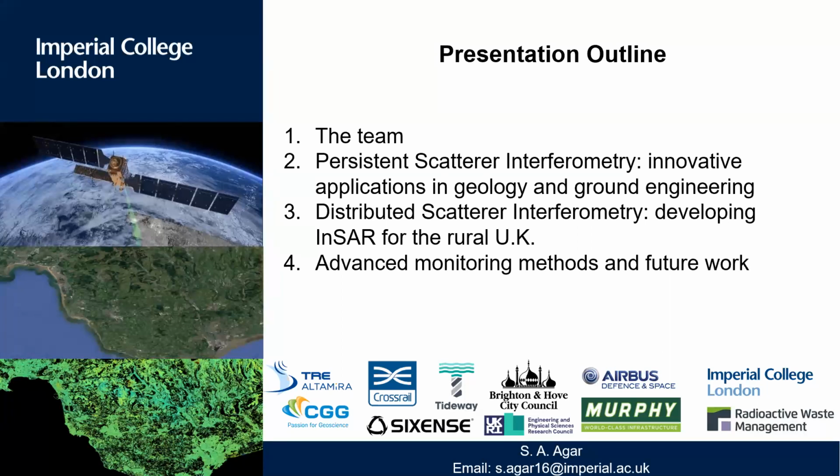I'll then speak a little bit at the end about what we think is some really exciting future work for InSAR, and how we can particularly downsize that and mount it on a UAV, giving us the flexibility to monitor much smaller assets and much more otherwise hard to measure phenomena, such as changes in moisture content of soils and things like that.